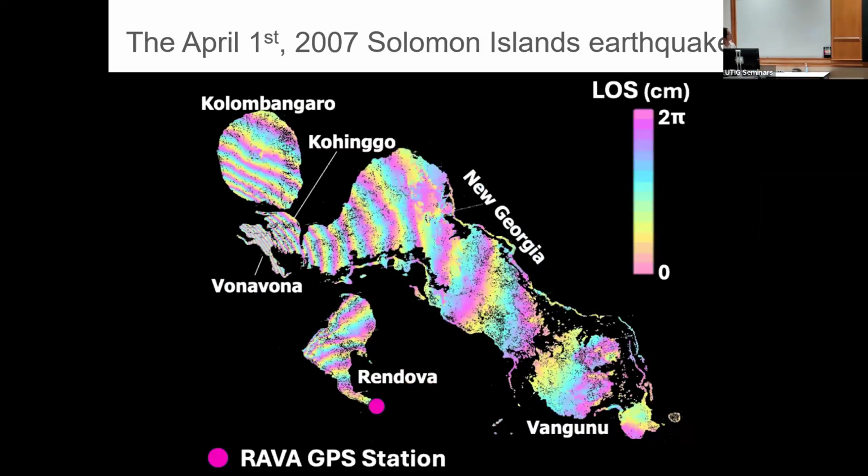So let me give you an example of what such data looks like. So here is an L-band ALOS data. I picked the L-band because it's the same wavelength as the NISAR data, over the Solomon Island region. So this interferogram was formed using 1 SAR scene acquired before April 1st, 2017, that's a magnitude 8 earthquake, and 1 scene right after that earthquake.